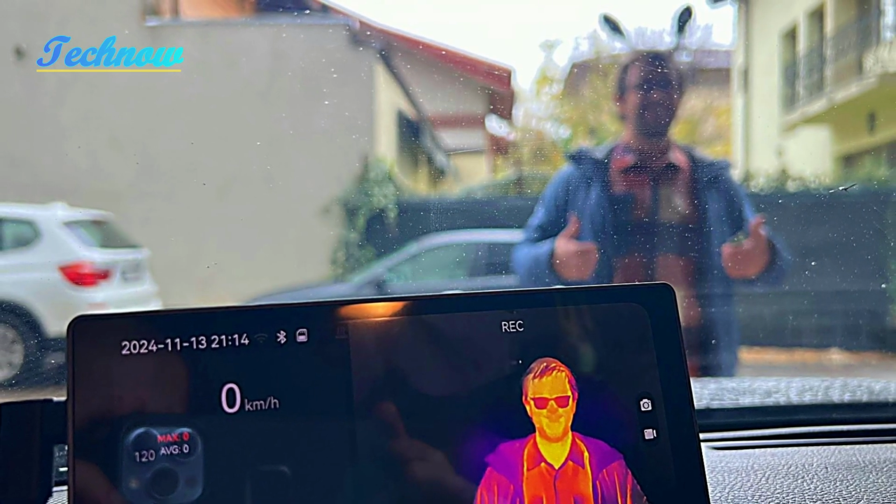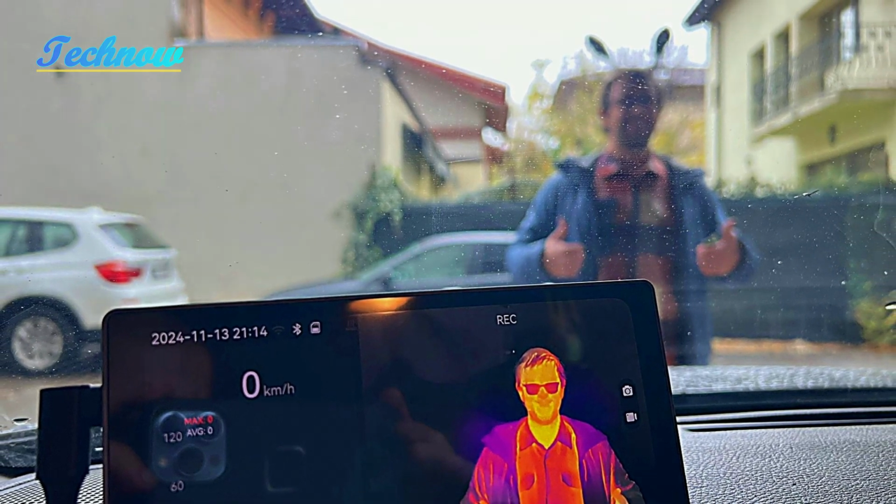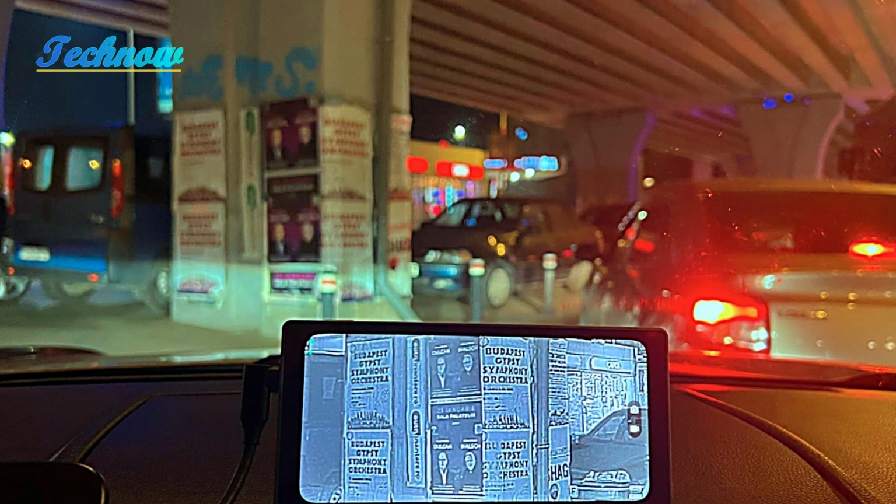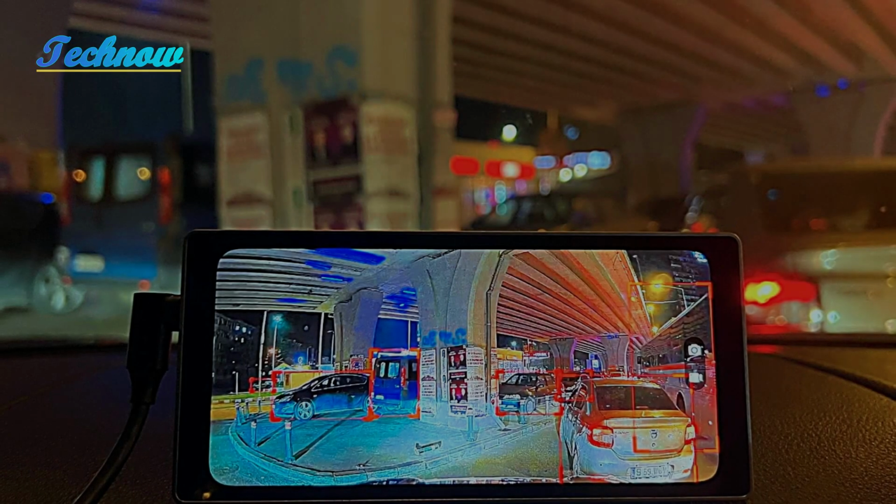So, is it worth $500? The NV300 Max is a solid product, but it's clear that Thermal Master still has room for improvement. If you're looking for a budget-friendly thermal imaging dash cam, this could be a good start, but don't expect perfection just yet.